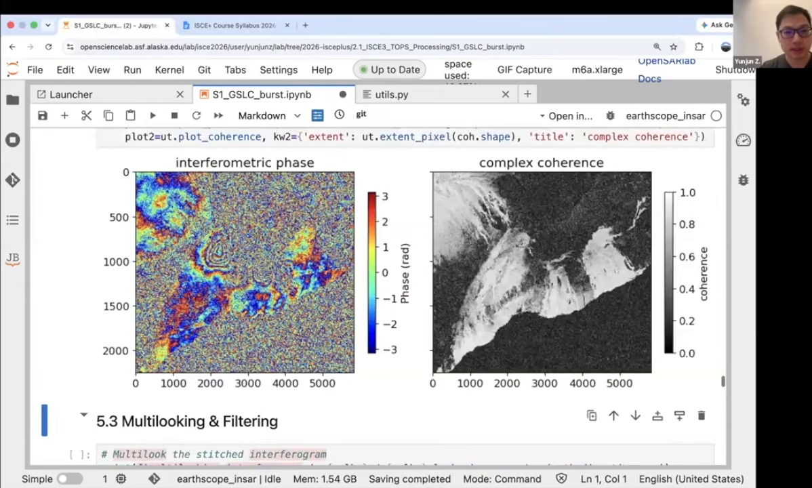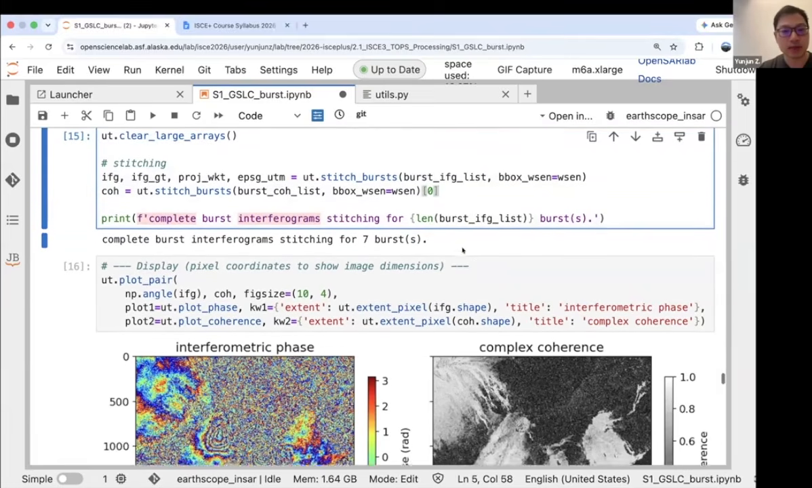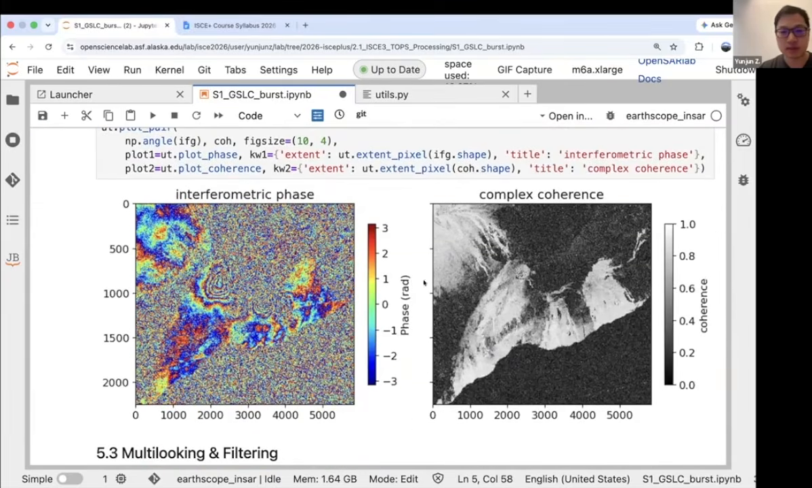Now we can plot the output. Here we are feeding those burst interferogram paths into it, and then we are specifying a bounding box so that we only get our area of interest, and this is what it looks like. The interferogram, the phase, and the coherence.